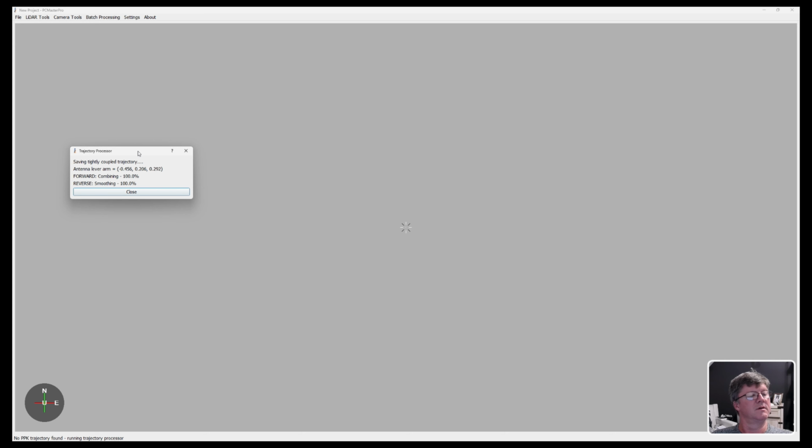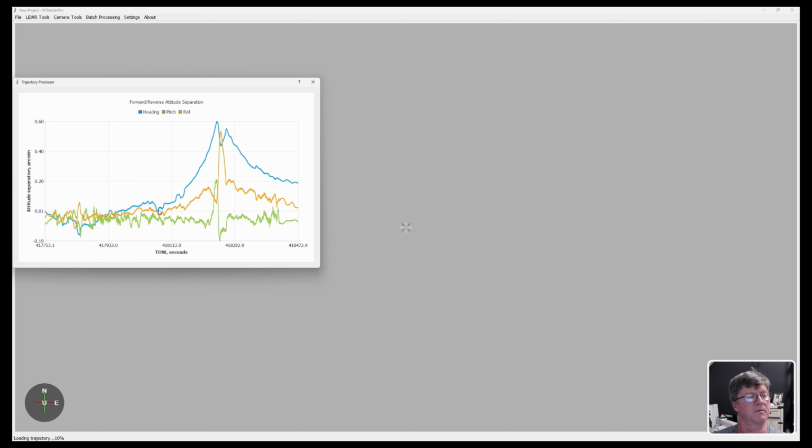And now we are close to being done. Once it finishes processing the trajectory, it'll give you this last chart. We can close that out. Then down at the bottom, you're going to see where it says loading LiDAR. We'll hit 100% on loading the LiDAR. Now it's actually populating the visualization, so the points are going to be processed and put on the screen.